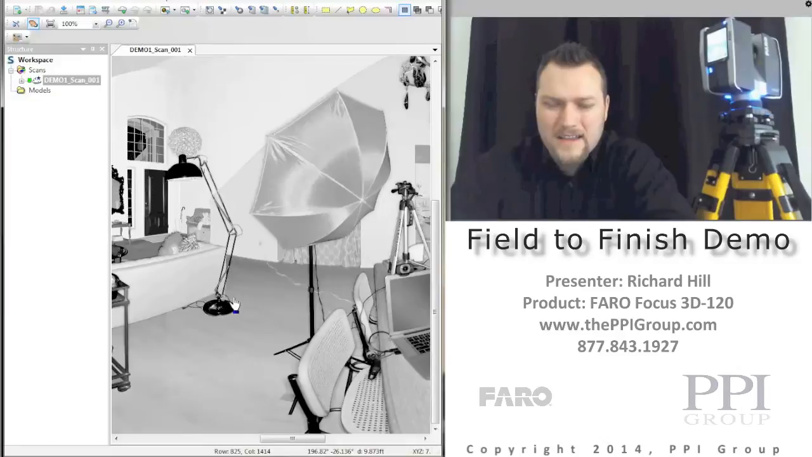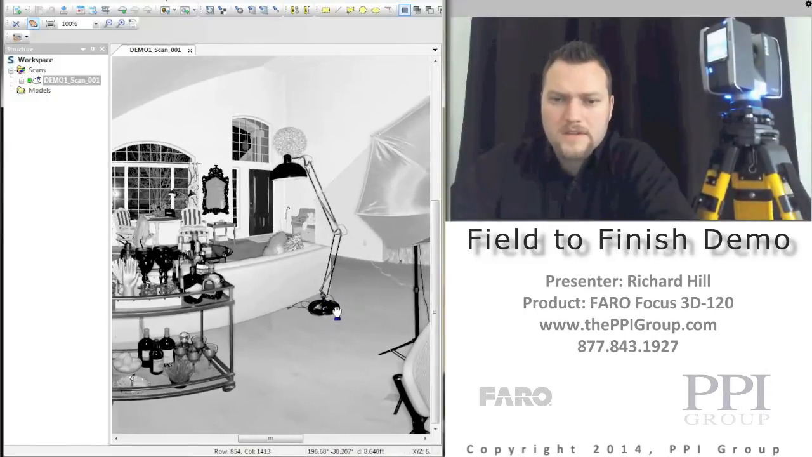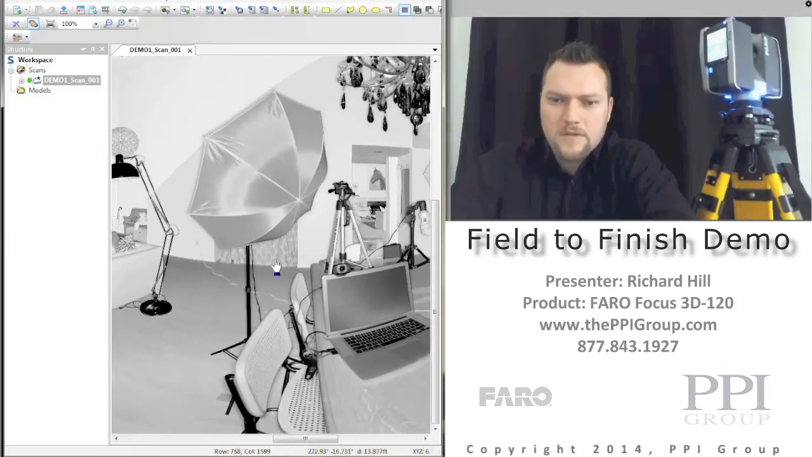So that's actually refracting the light, because the light is hitting the chrome and bouncing off, and it's not getting a return to the scanner. So that may be a void or a distortion within the data. But everything else that is scannable, you can see the information very clearly.